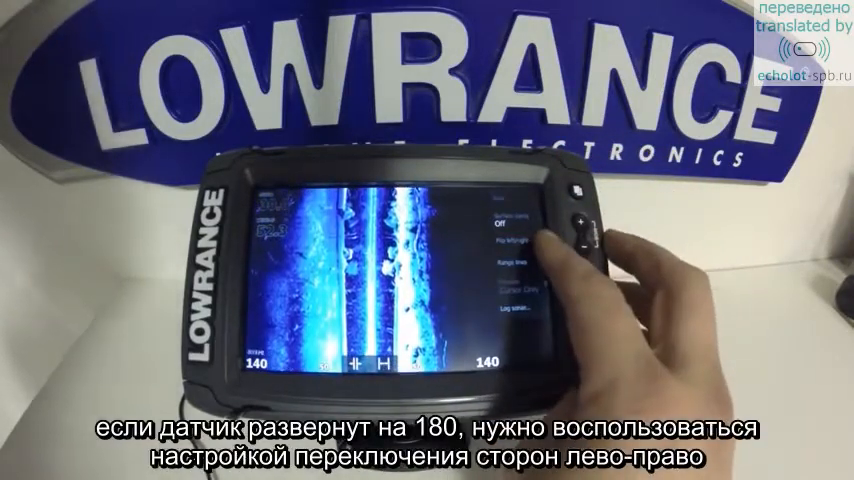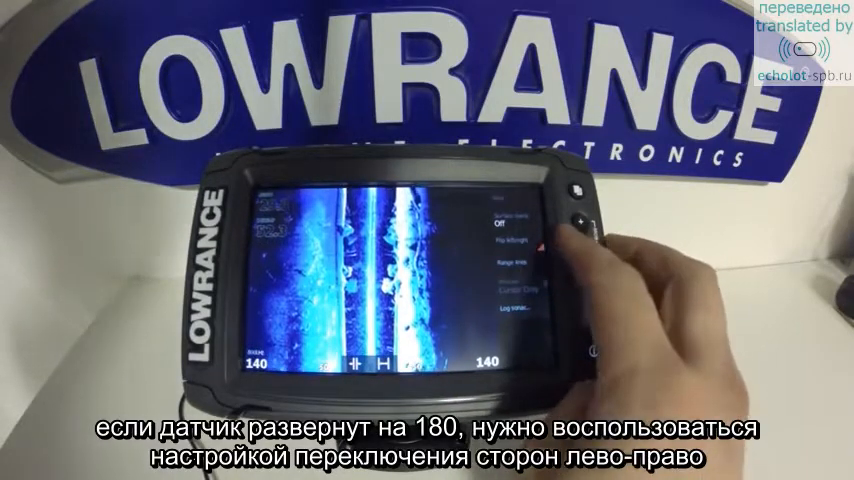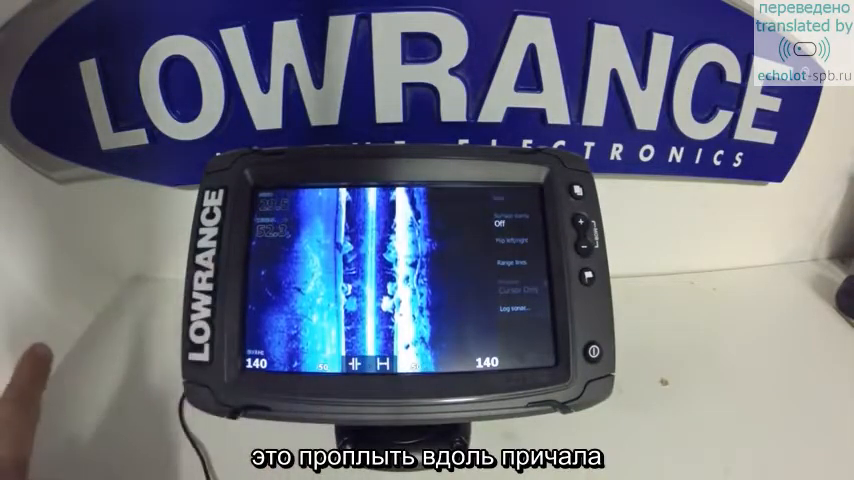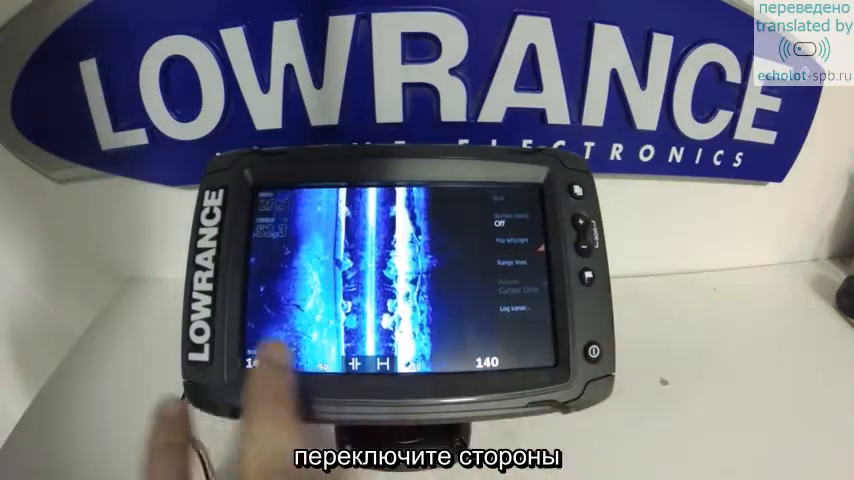Flip left and right depending on how you have your transducer installed on the boat. You may need it. Easiest way to figure out if you need to select this feature, drive by the boat ramp. The boat ramp's to your left, but it's showing up on the right of the screen. Flip left right will take care of that.